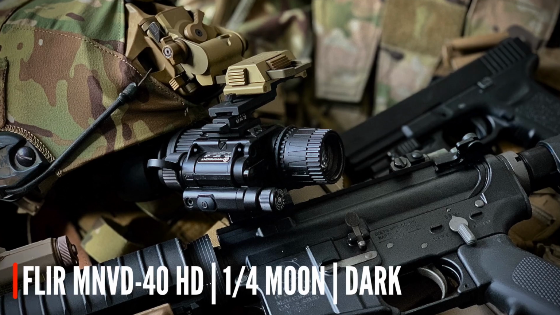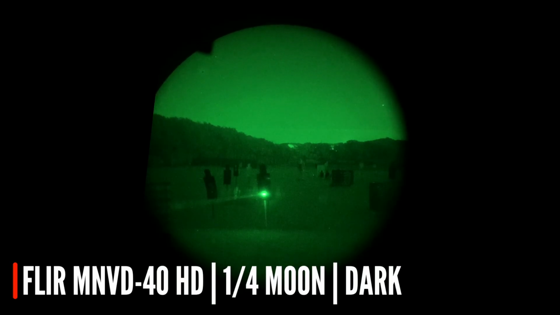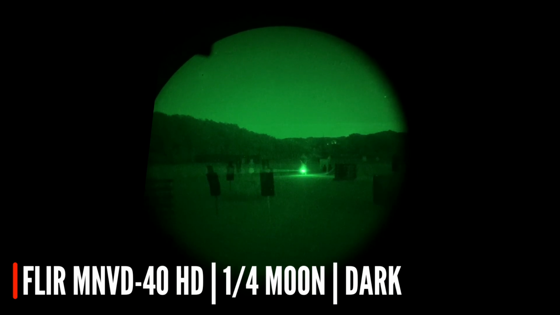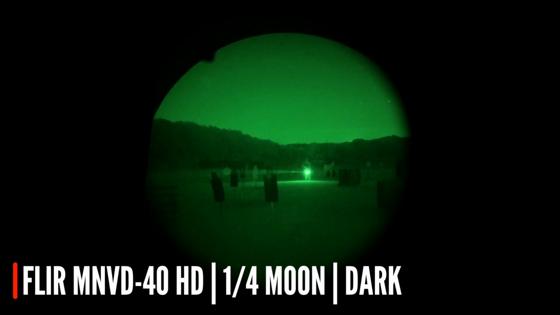This is the FLIR MNVD 40s at the same time of day. These are an HD tube, very high picture quality, really nice picture. And again, we're showing the difference between using a laser on the target, an illuminator on the target, and no illumination at all. A really nice picture from these tubes, really quite impressed with them.